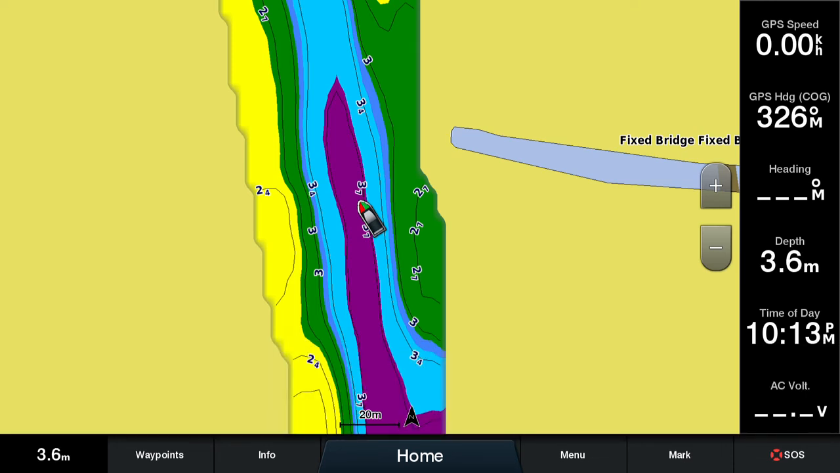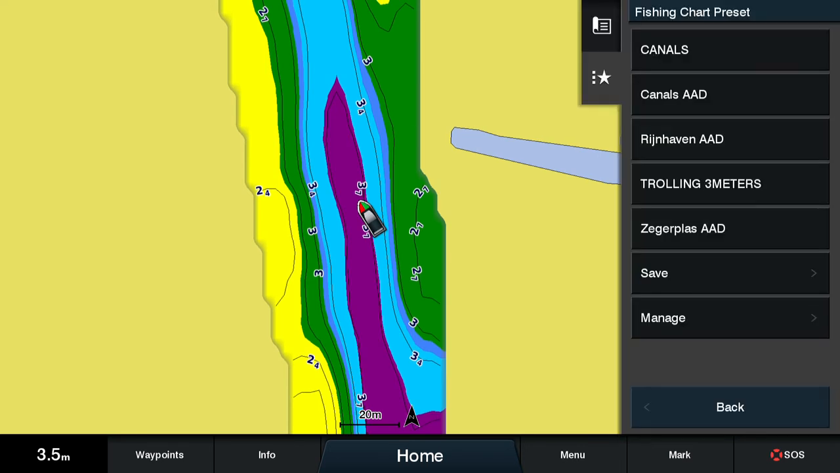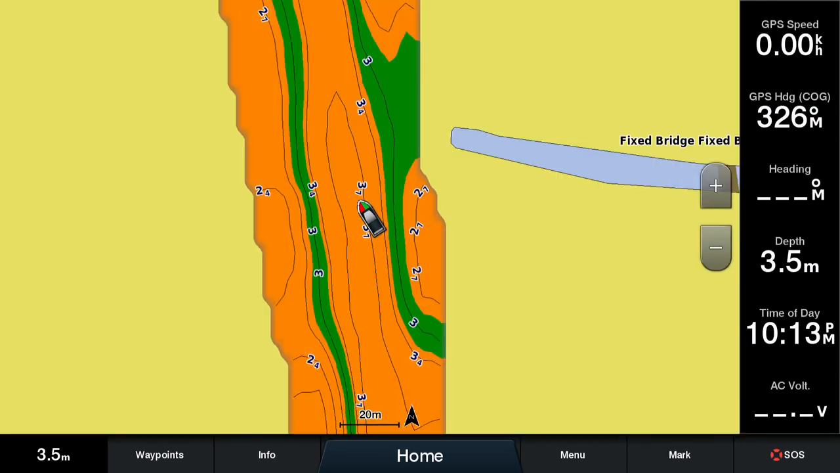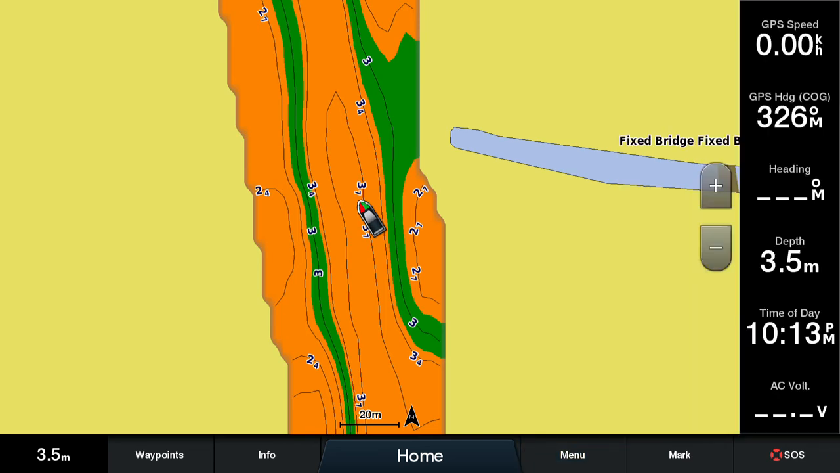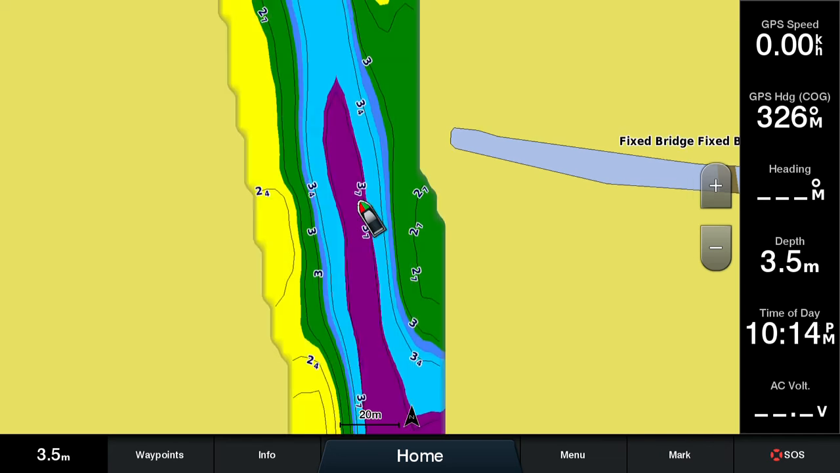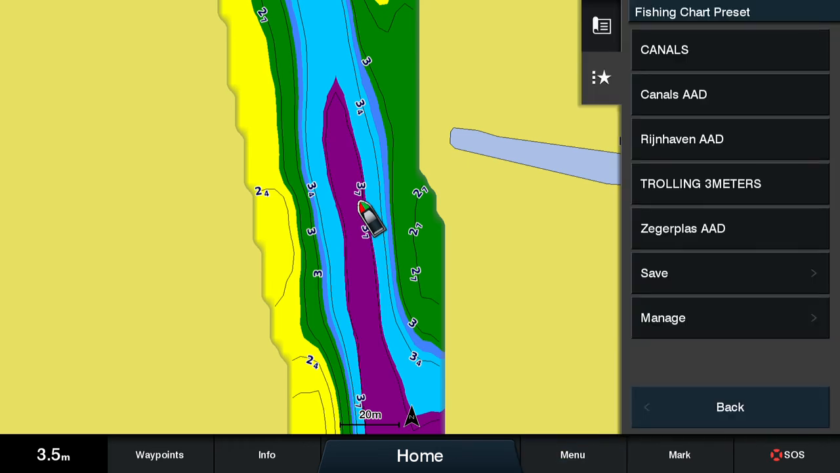So that's it, we're reaching the end of the video. Now you can simply call back any preset you saved. We can go back to our trolling preset. So there it comes. And you can create as many presets as you wish. If you fish deeper water, you want to have a specific preset for deeper water. And that way you can always have the maximum color information for your bottom cards.